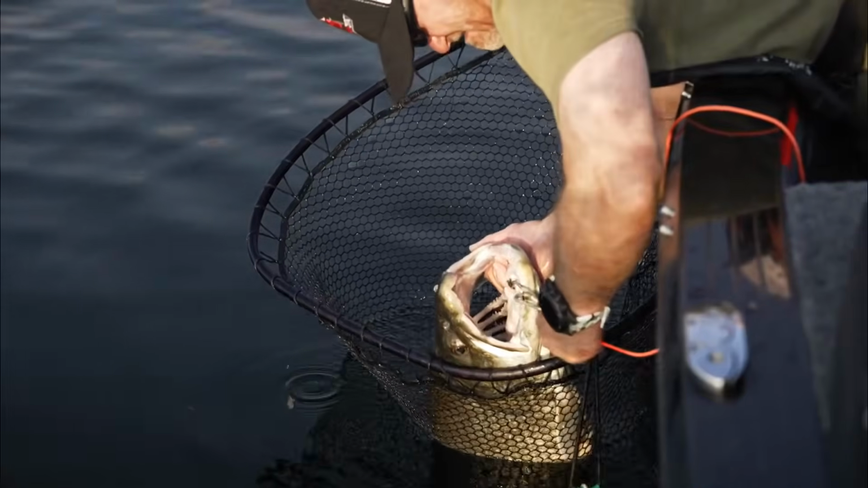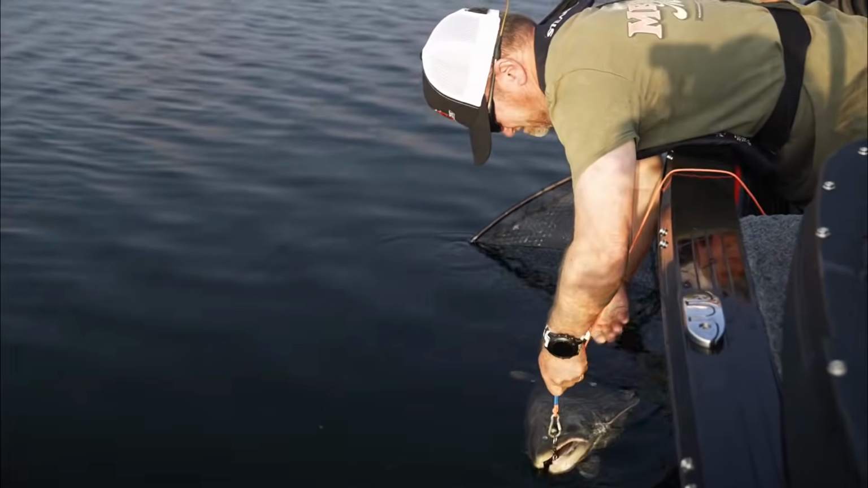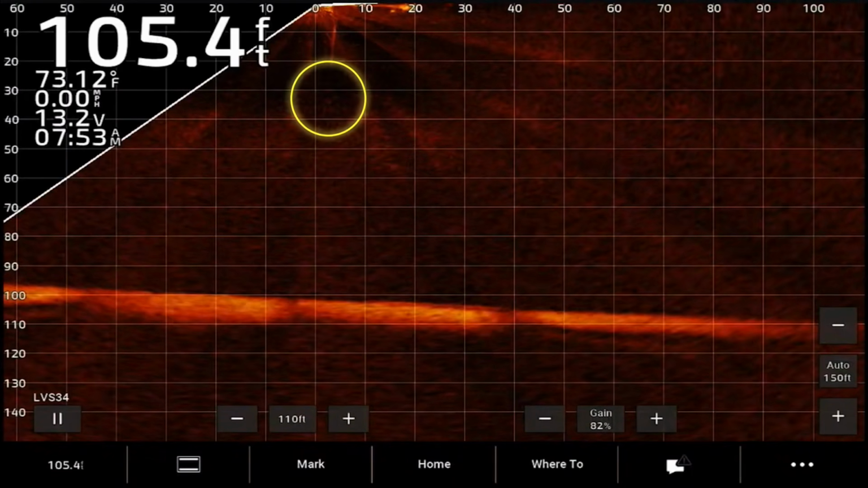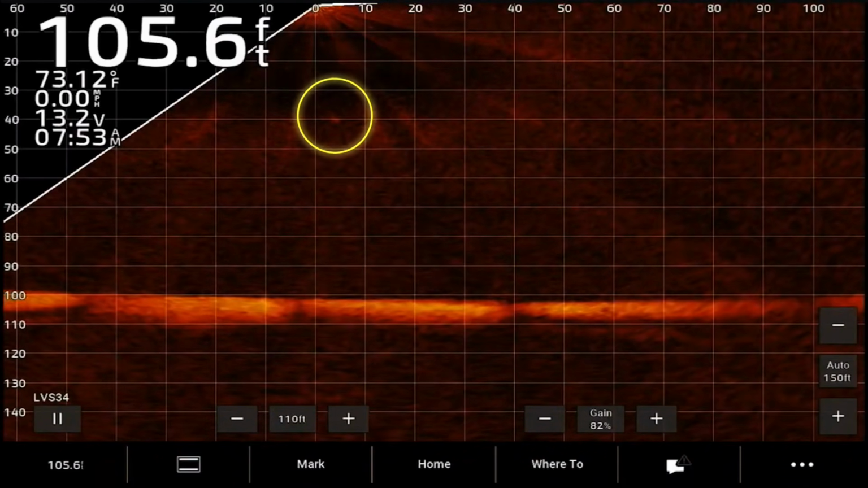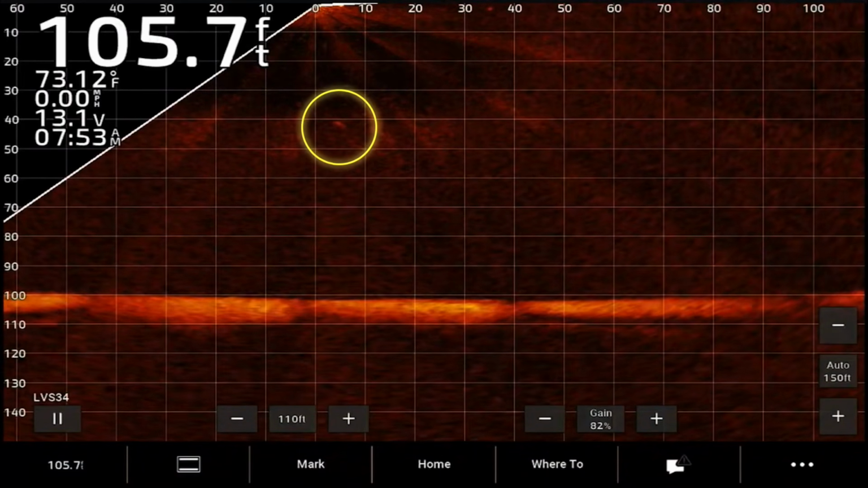Put your net down? Yeah, hopefully the weight will be enough. Yeah, I don't know if it will be or not. Well, we're about to find out. Look at that, we can see it on the LiveScope. That is great. How far down? You're at halfway. 35 feet. Okay. And yeah, she's kind of leveling off and then just slowly moving around.